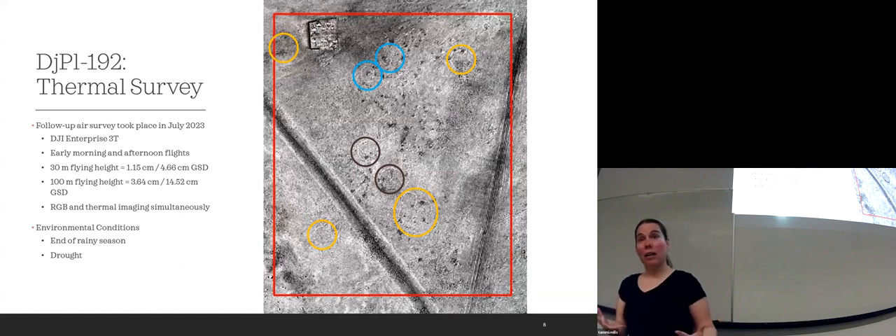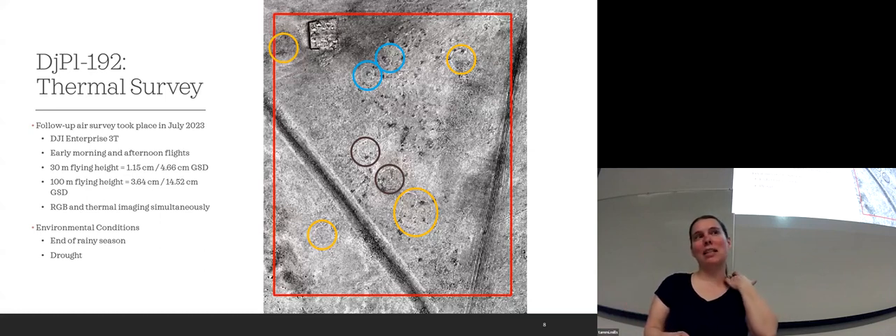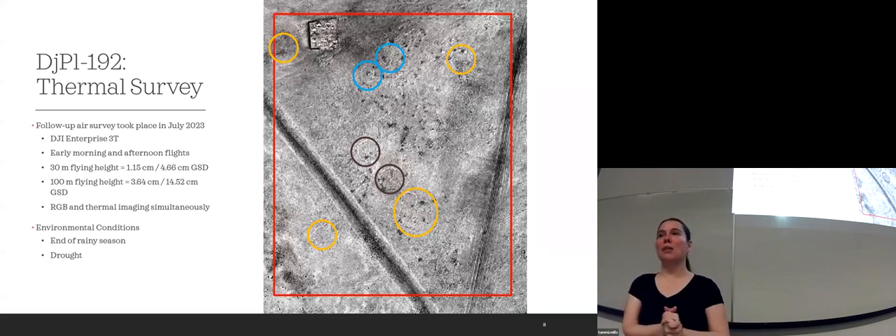Now, these are all potentially buried circles. I don't want to say that they are, because we don't know. They show up as these signatures on the thermal imaging and you see them in the RGB orthomosaic as well, but those were special conditions. I don't think you would see it at the end of the rainy season, when the grass should be really tall and green and lush. I don't know if you would have been able to see the circle outlines on the regular photo orthomosaic. So hopefully this year, when we do some flying, we might get a little more vegetation growth and we can see if that's actually the case.